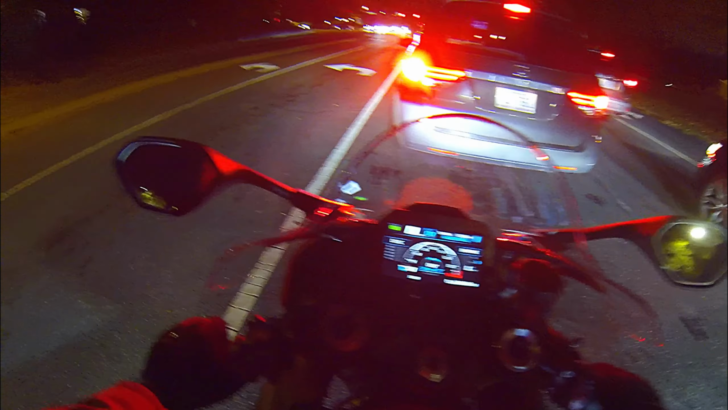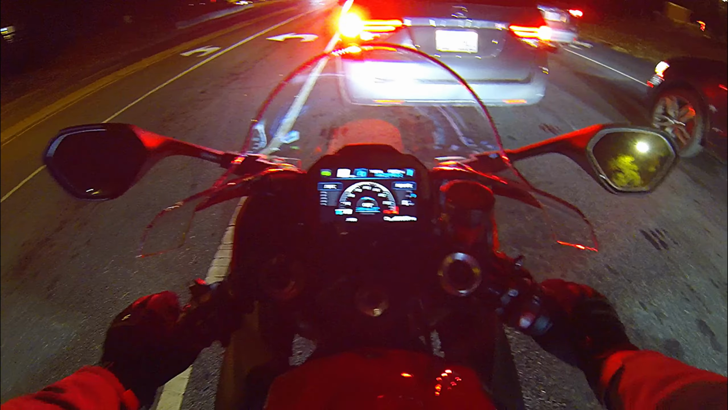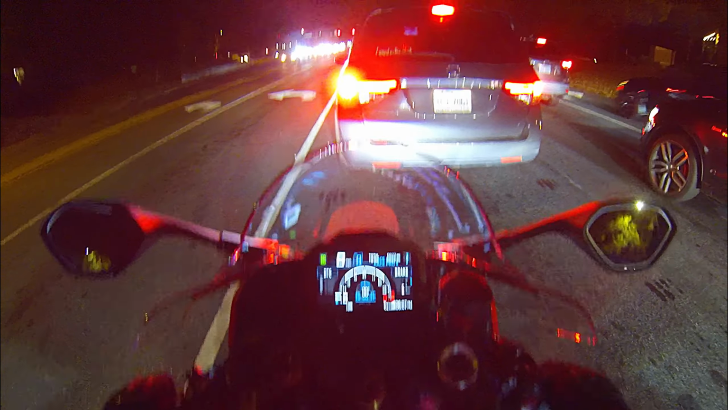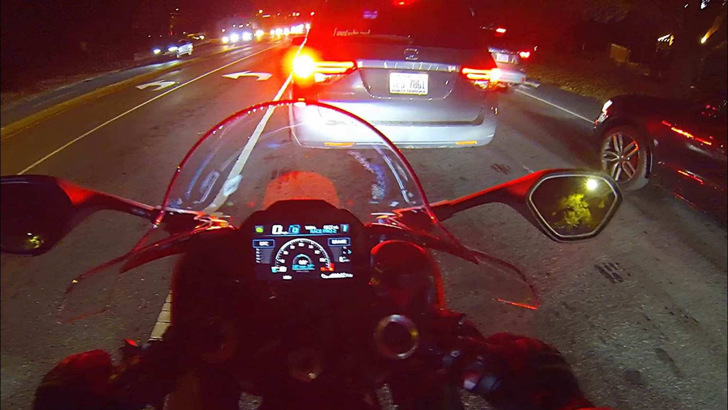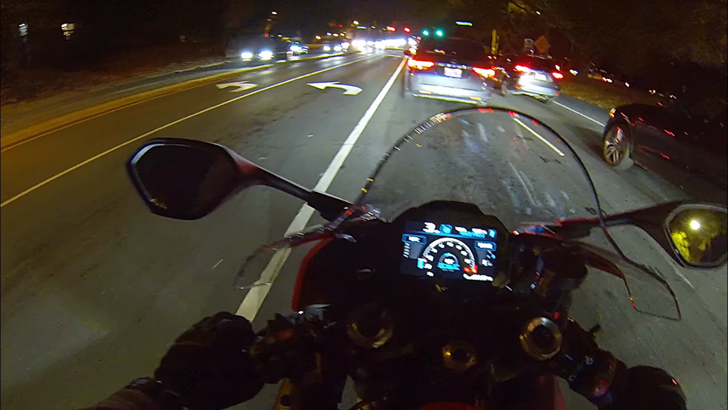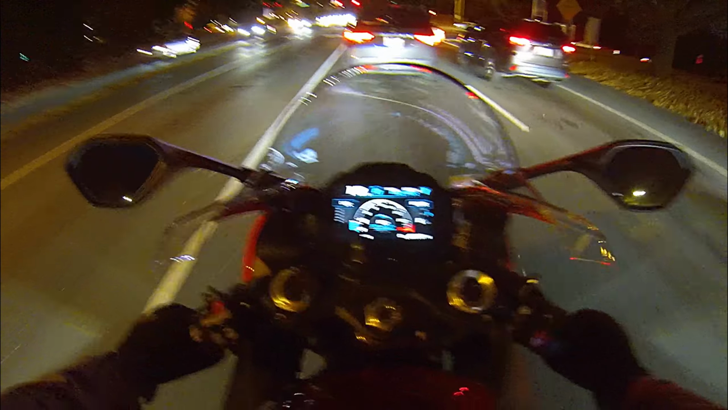I mean, Ducatis are great. I want one. But in terms of comfort and everyday riding, I ride this thing every day. Like, I've had this for 8 months, riding it literally every day. And I have absolutely no complaints. Like, my wrists don't hurt. Not really, at least. You know, I'm gripping the tank with my legs. I have tank pads on now. Like, it's so comfortable. And suspension's good.